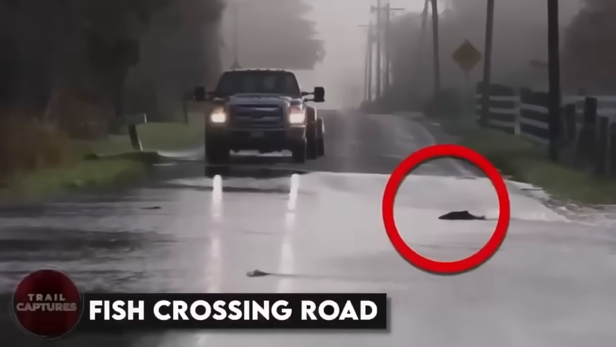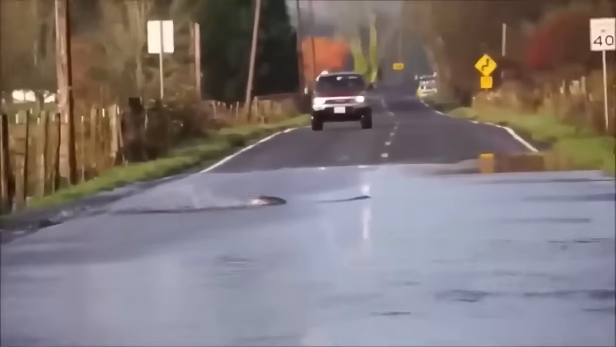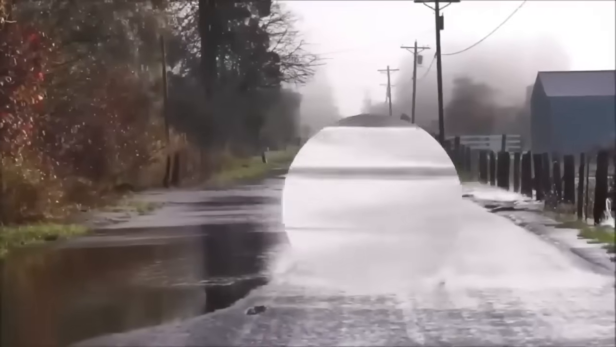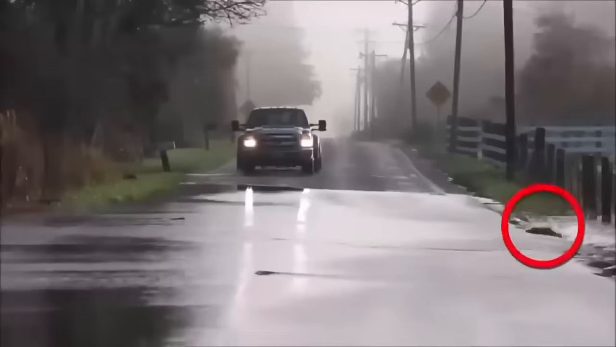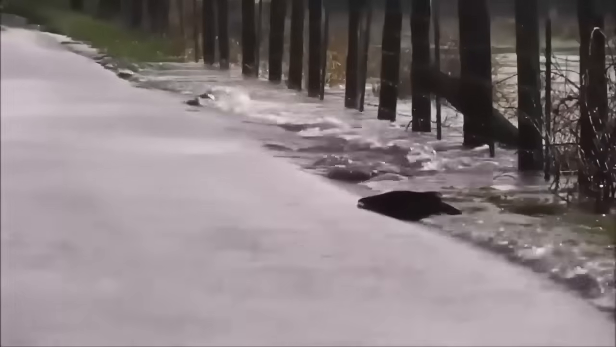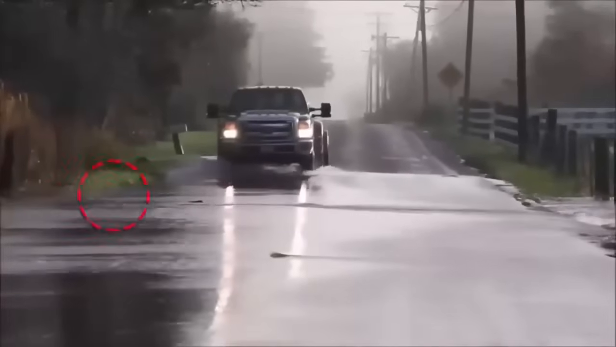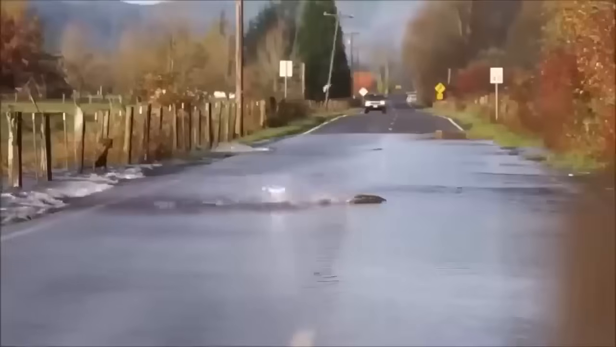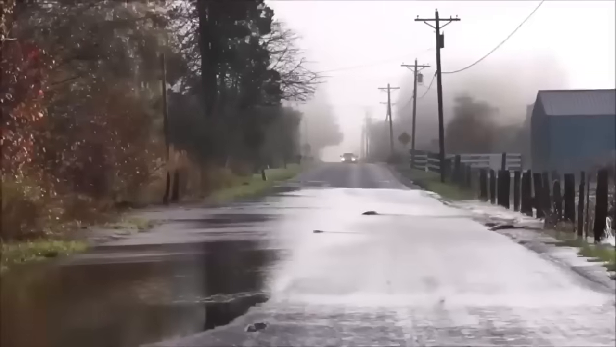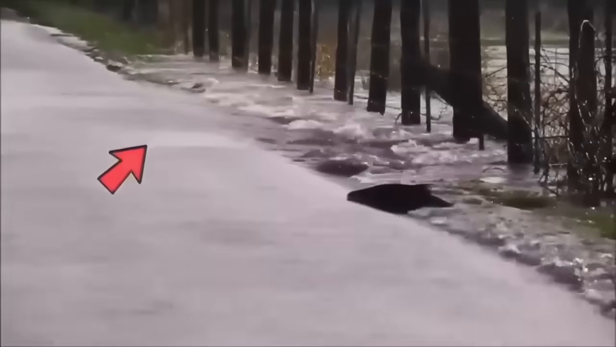Fish crossing road. A year ago, people in Washington saw this weird phenomena happening. A number of fishes were seen crossing the road. Just like you and me, they were all so shocked to see how these salmon fishes were showing this unusual behavior. However, this scenario is the result of the river flooding. What you're seeing are salmon going from a field that they've been washed into, back across the road to get back into the river to continue their journey. This doesn't happen very often, but when it does, some salmon that get washed out do this to make it back.